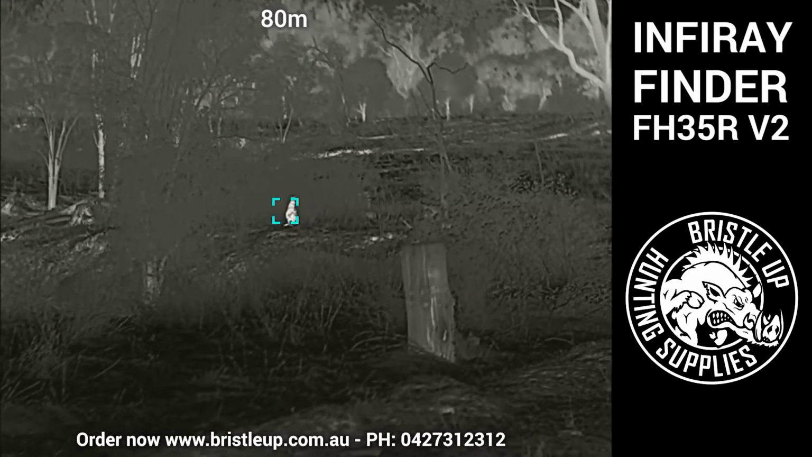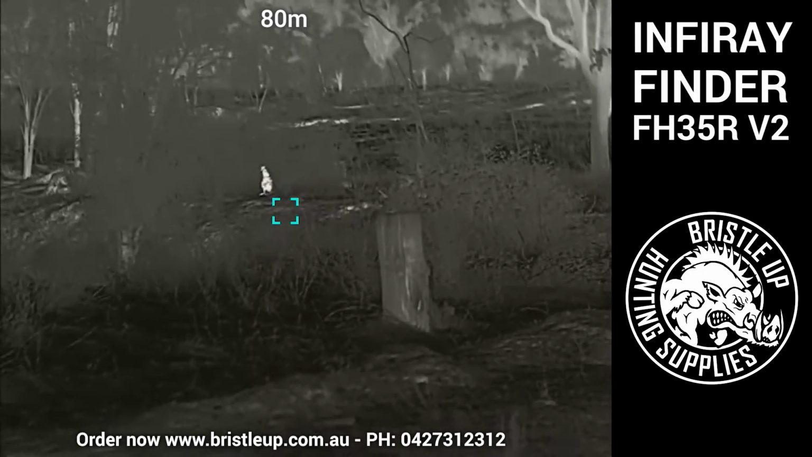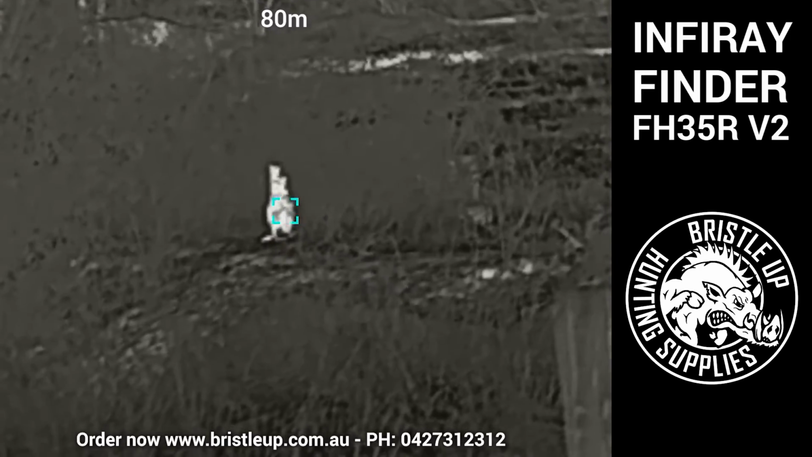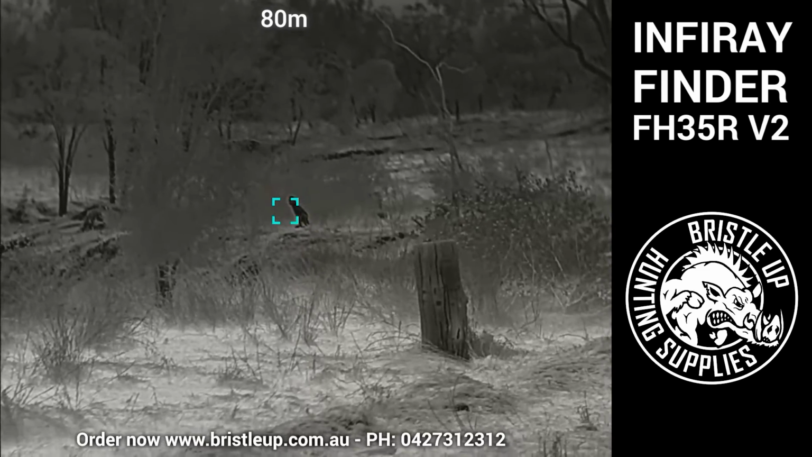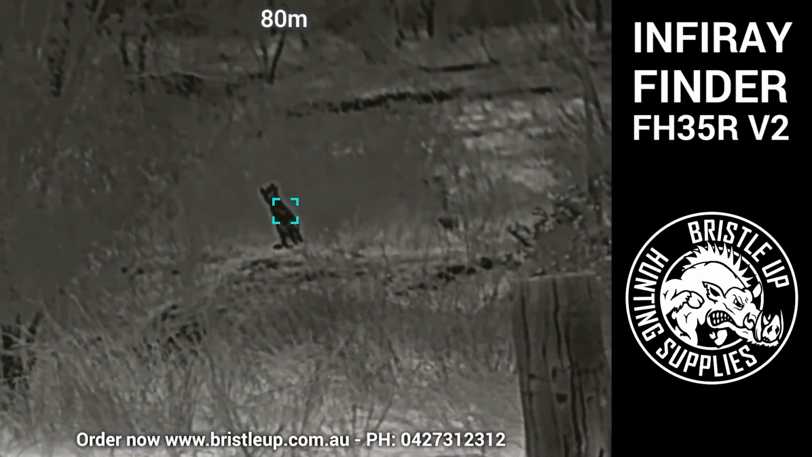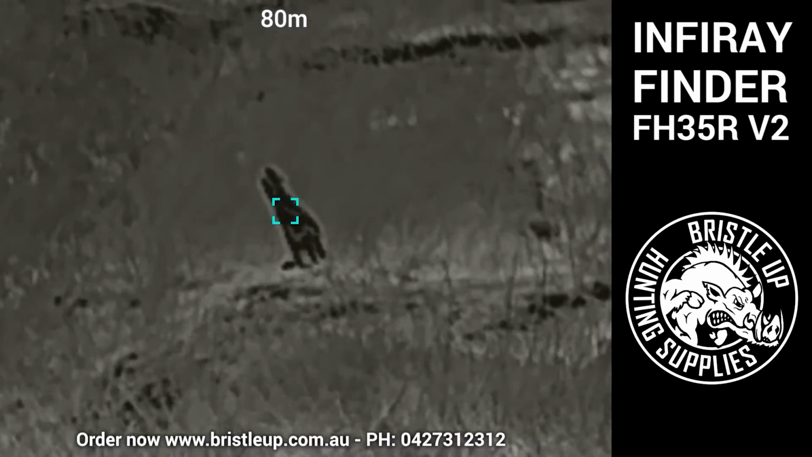Right, so here we have a kangaroo. Unfortunately, Infiray products don't record on-screen prompts at the moment, so I can't quite remember how far away this fella was because the rangefinder is not recorded. But by memory, this kangaroo was about 80 meters, and he's chilling out, having a bit of a munch on something in this bush here, reaching up and pulling something out and eating it.